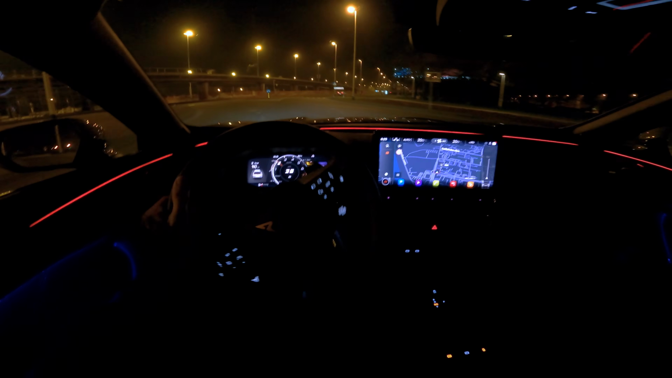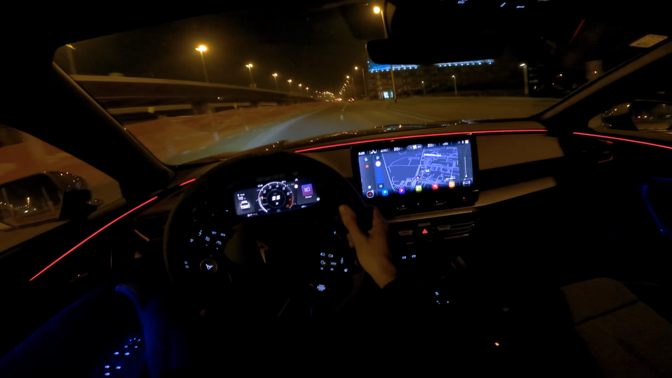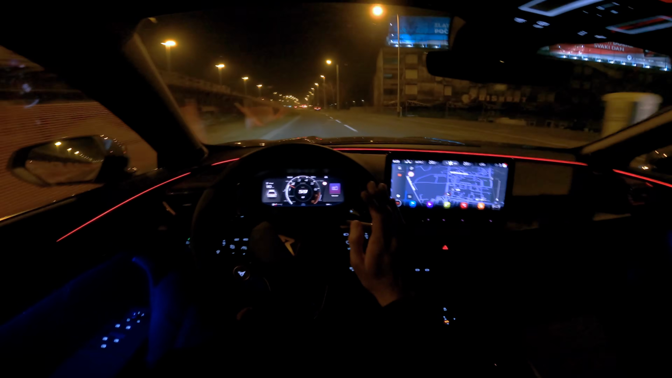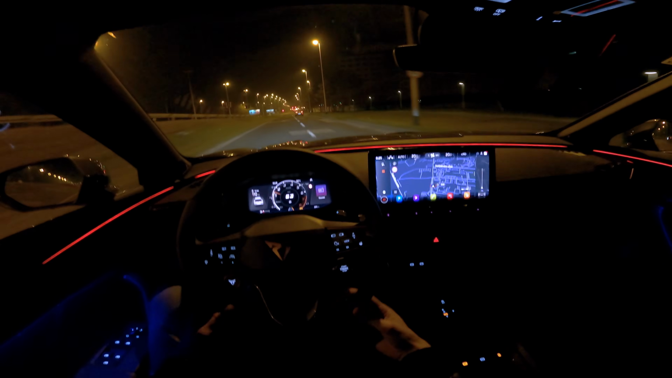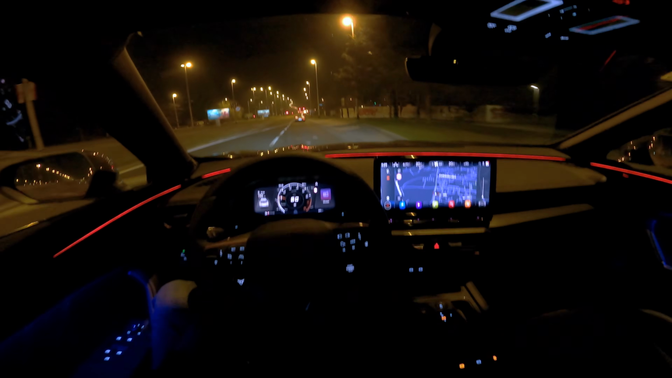This was solid, but some manholes that are big, like this one, this is also solid, but sometimes there's stuff that even the best suspension won't be able to handle.